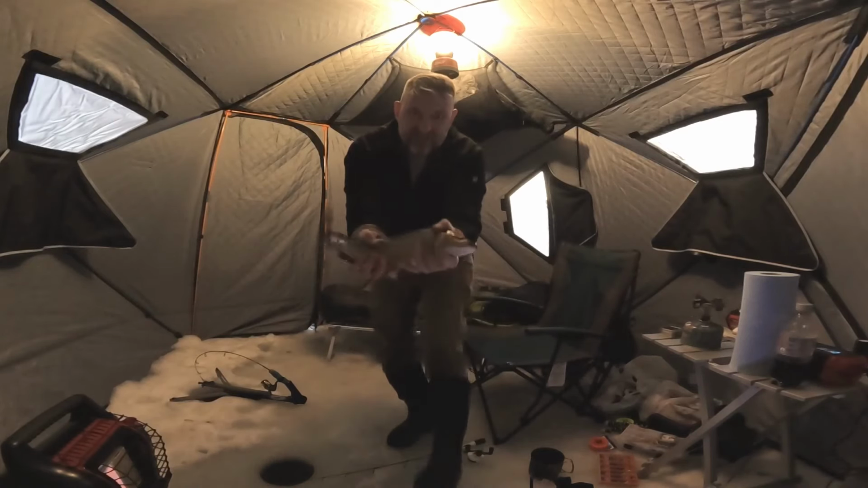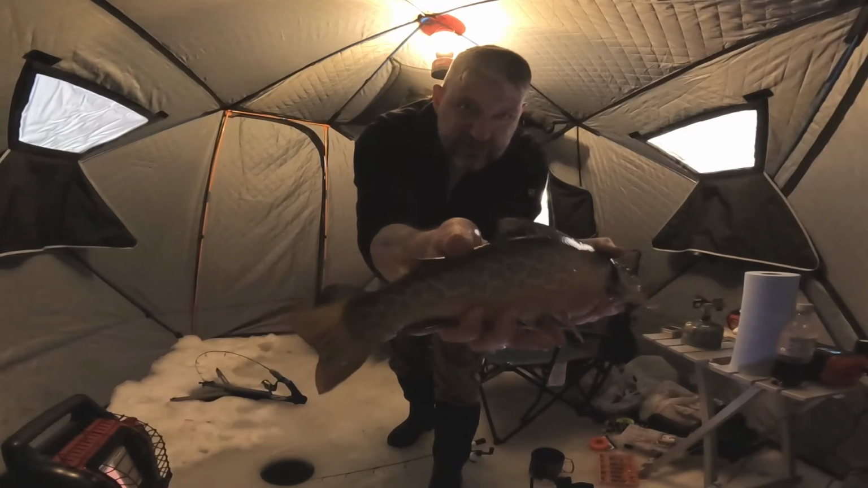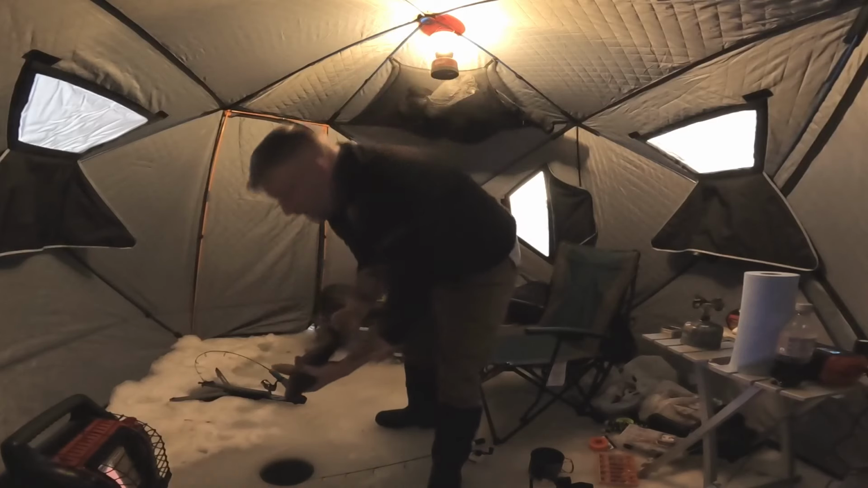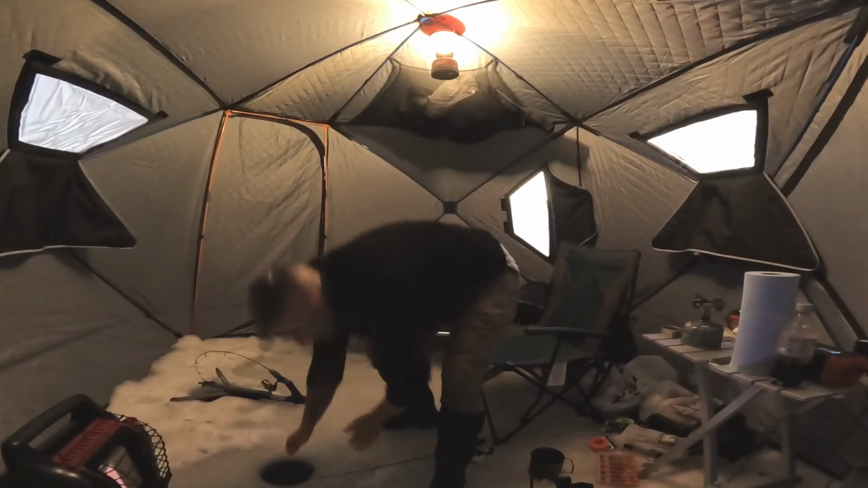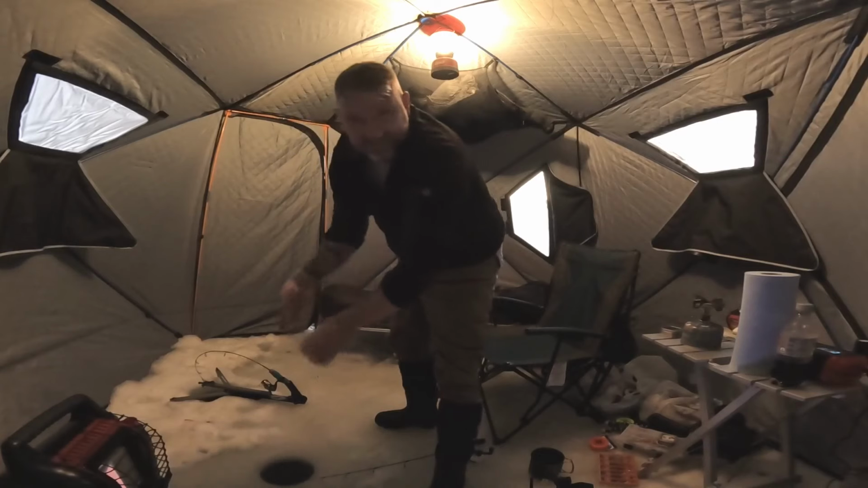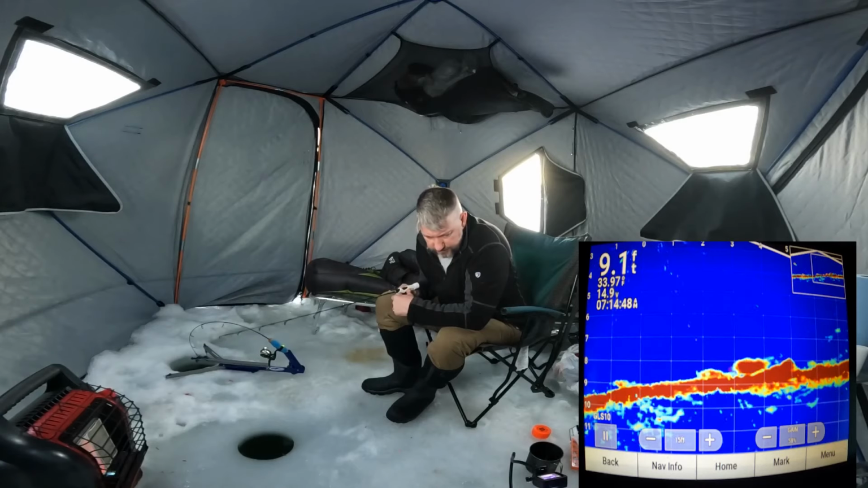These tiger trout are completely different creatures when you first hook them. Pound for pound, they're just beasts. They fight like that fish was probably 14 inches, and I would have swore it was like 18 inches. Pretty cool. Oh, that's a big fish.